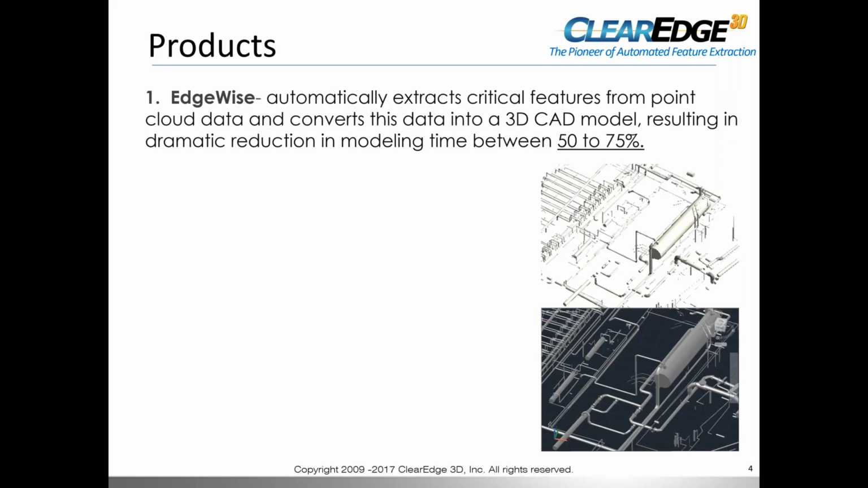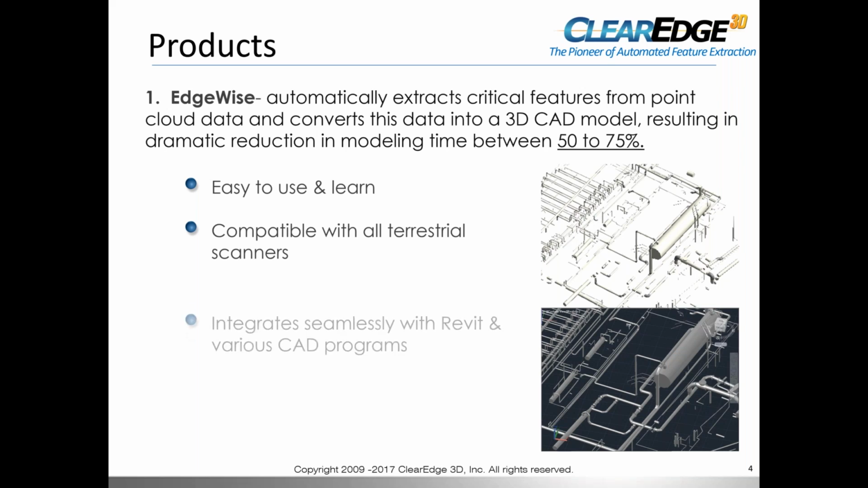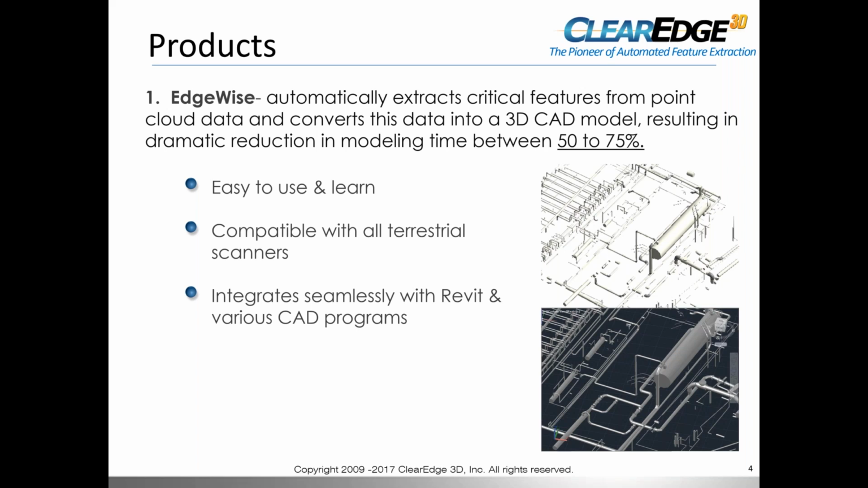The products that we have, the solutions that we have are Edgewise, and Edgewise has a number of different modules. What Edgewise does is that it automatically extracts critical features from point cloud data and converts this data into an intelligent 3D model. And it dramatically reduces your modeling time from 50 to 75%, depending upon your scan noise and your coverage. It's easy to use and learn because, again, the automation is doing 50 to 75%, so you're doing a small part of it. It's compatible with all terrestrial scanners, so whether you're using a Leica or a Trimble or a Faro, to us, it doesn't matter. And we also integrate seamlessly with a number of different CAD programs.